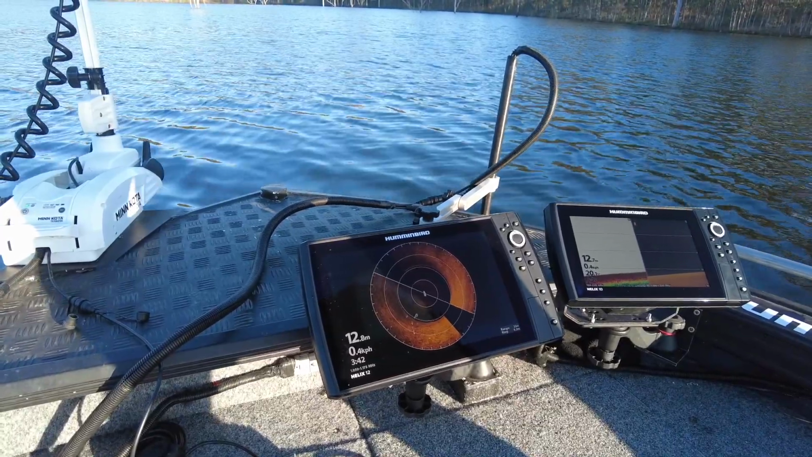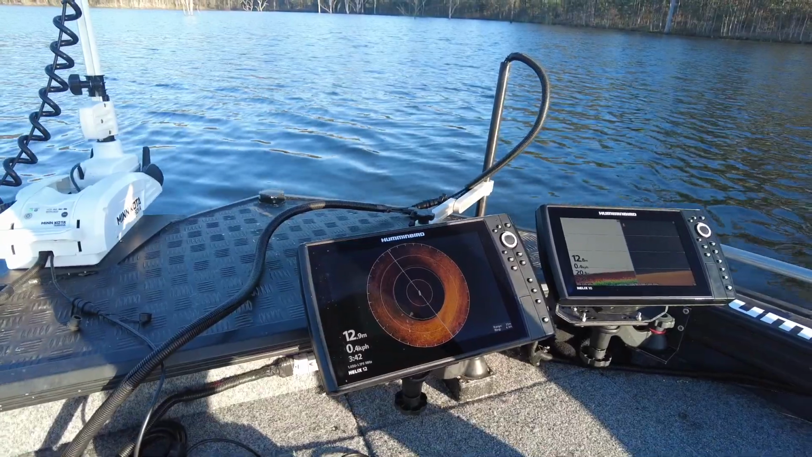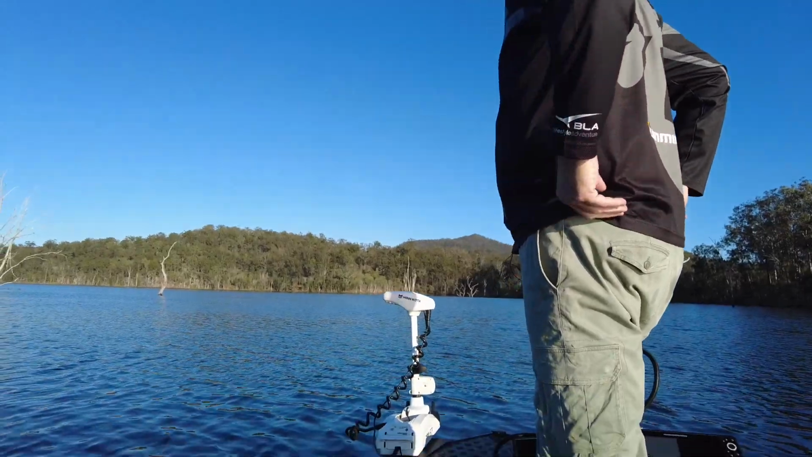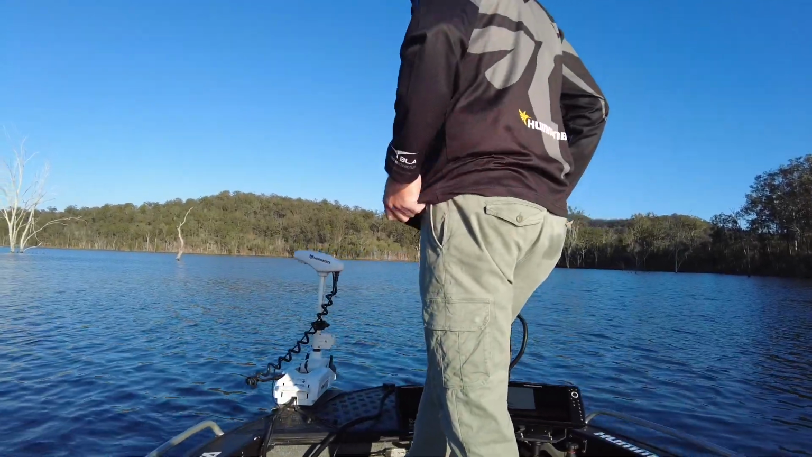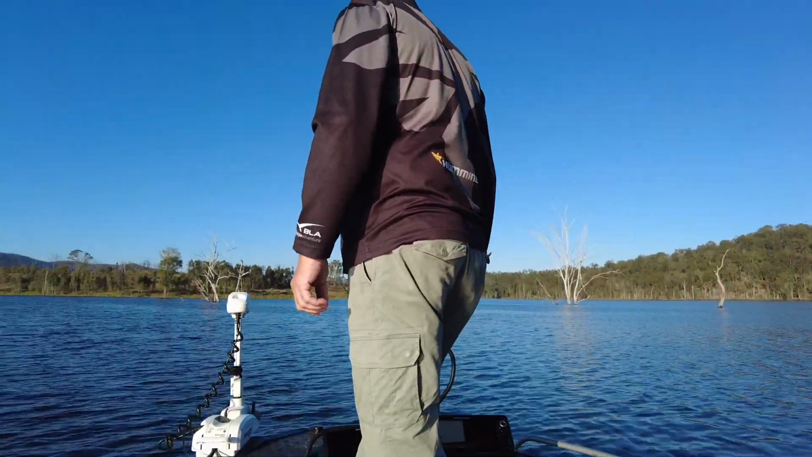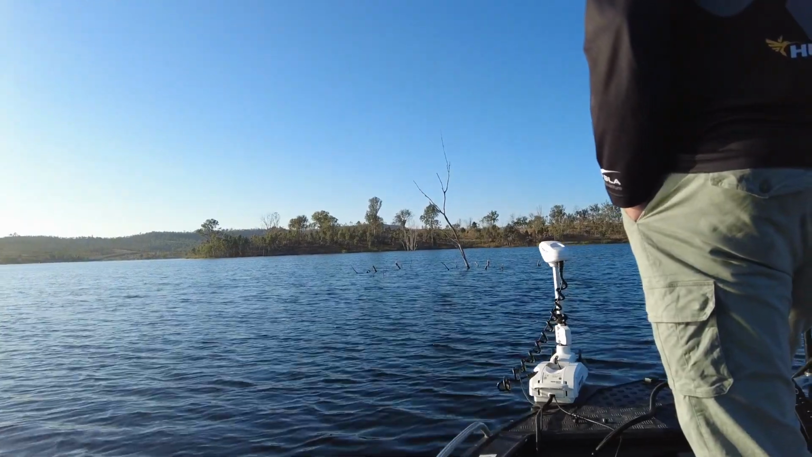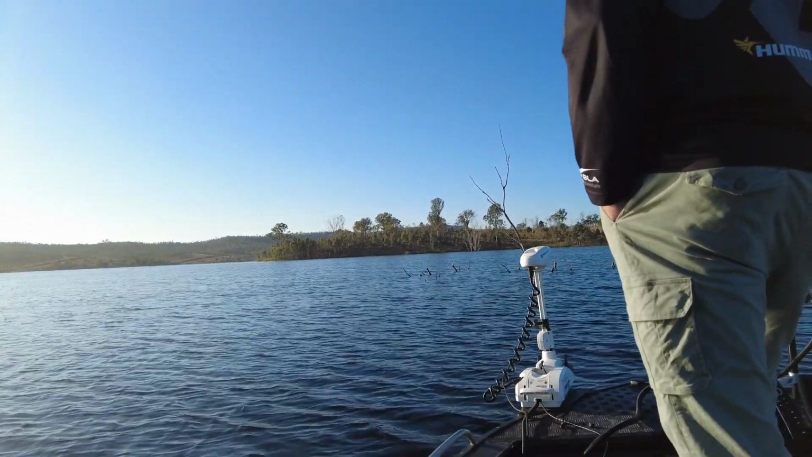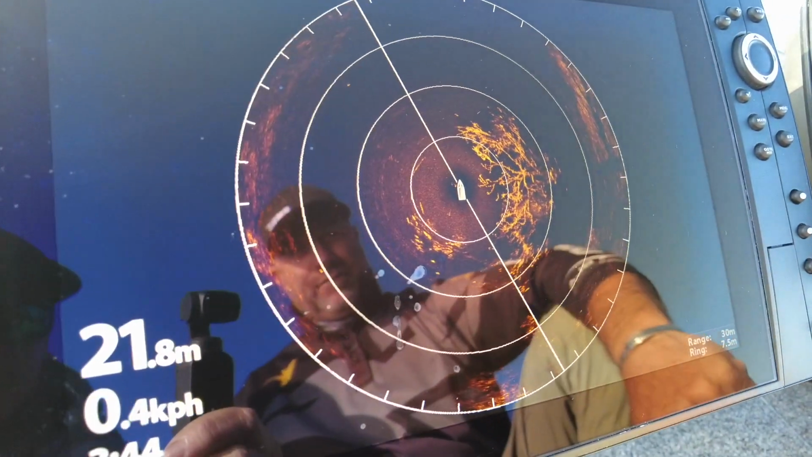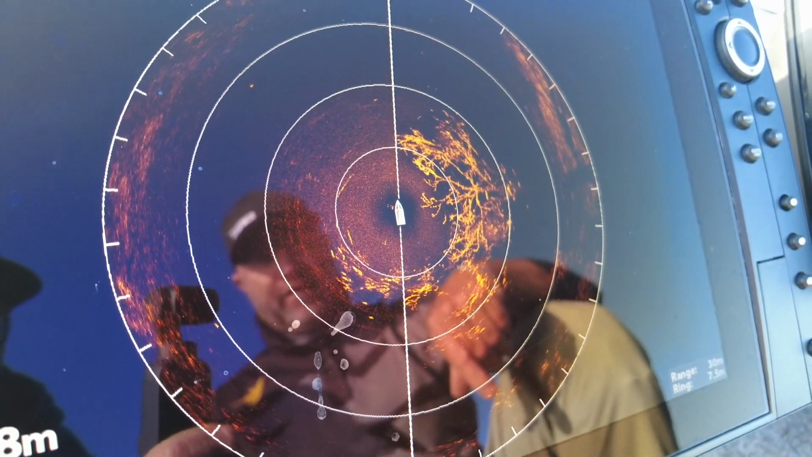So we'll drive across over onto the tree and we'll have a look and see if some bass are sitting in these trees. Yeah, you can see a couple of little white spots in amongst those trees there, and little ones out off it a little bit there.